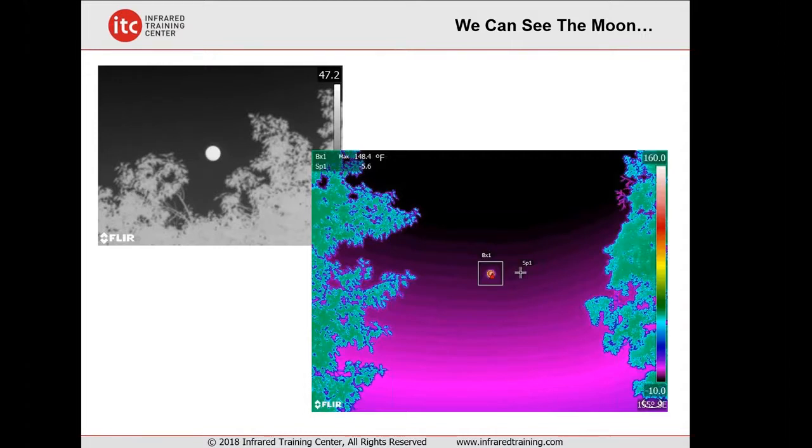So today we're going to be discussing the impact of resolution on temperature measurement. I think this example was really the essence of what we're going to talk about. Of course, what type of camera you own matters, but it's also about the size of the target and the distance to it, which affects our ability to resolve things properly. Now, even though the moon is almost 240,000 miles away, its diameter of about 2,160 miles makes it large enough that we can still see it with certain handheld thermal imagers. In this case, it's a FLIR T640.